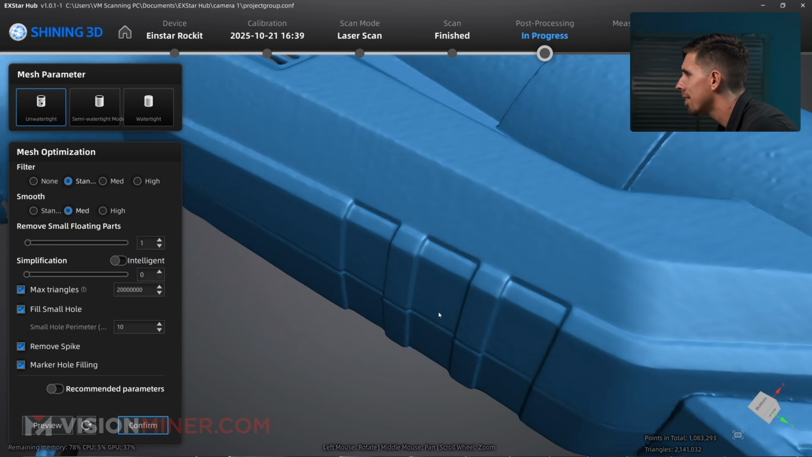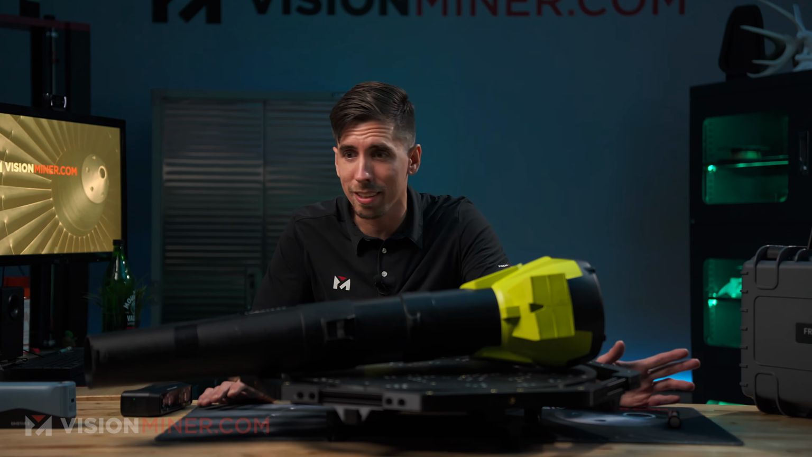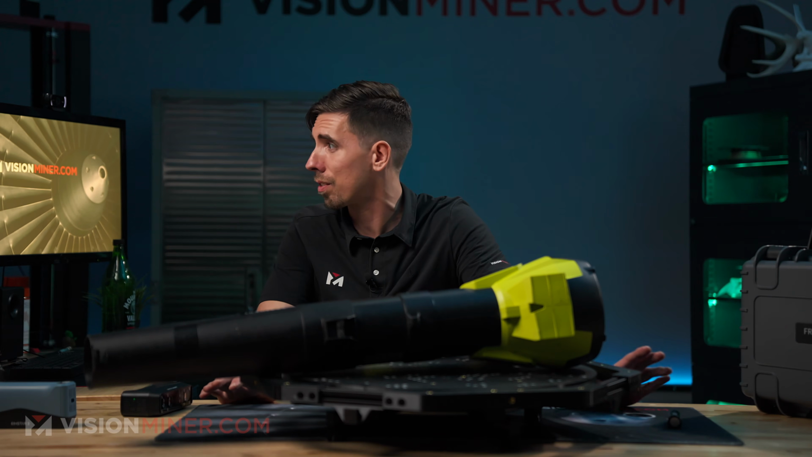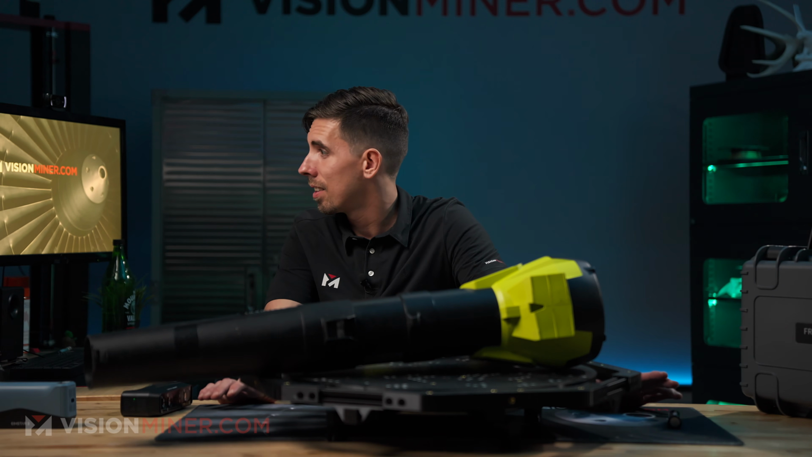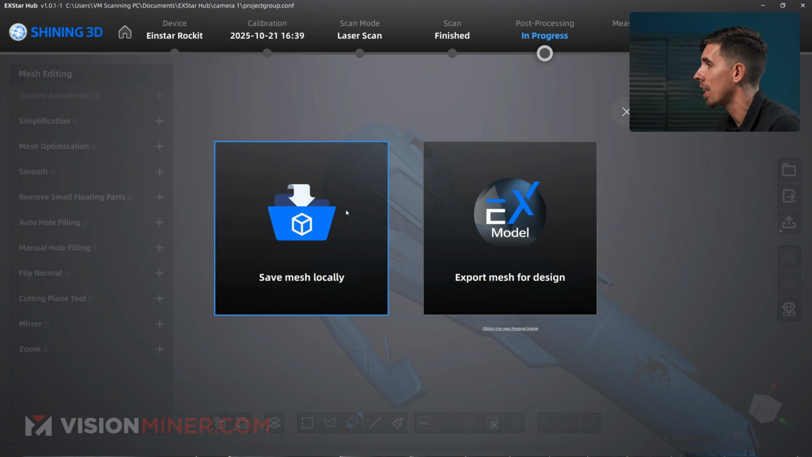Woo! For a lot of customers now, I think this is gonna serve their needs just fine without spending 15 grand. And let's export the scan. We'll throw this in the description so you can download it if you want.